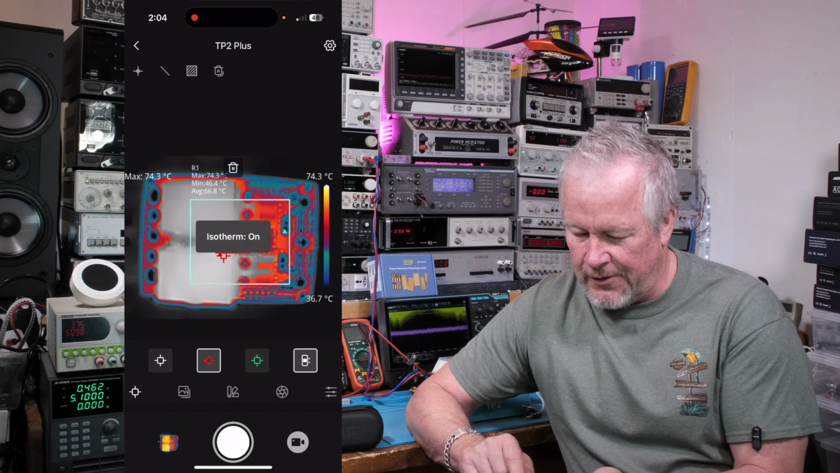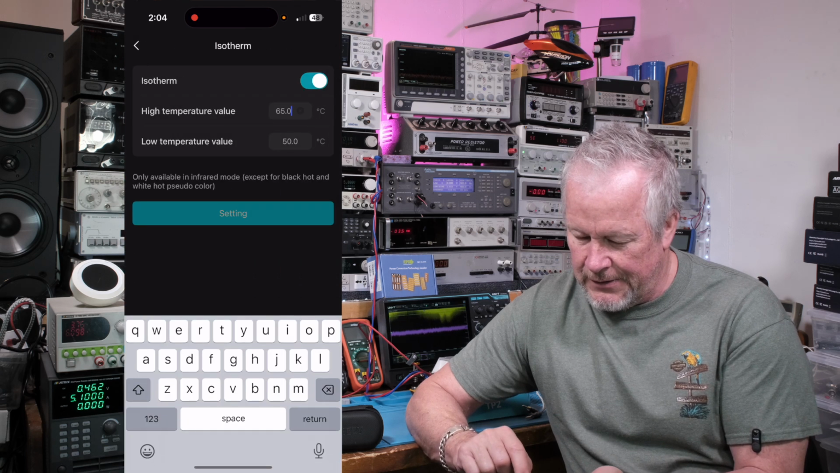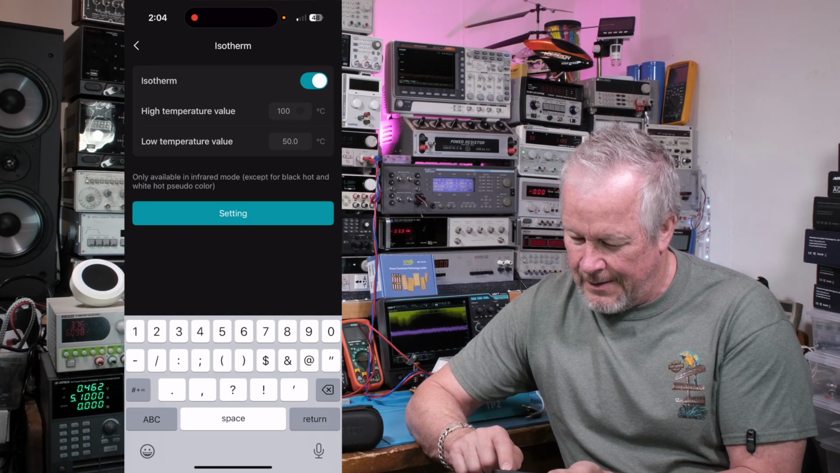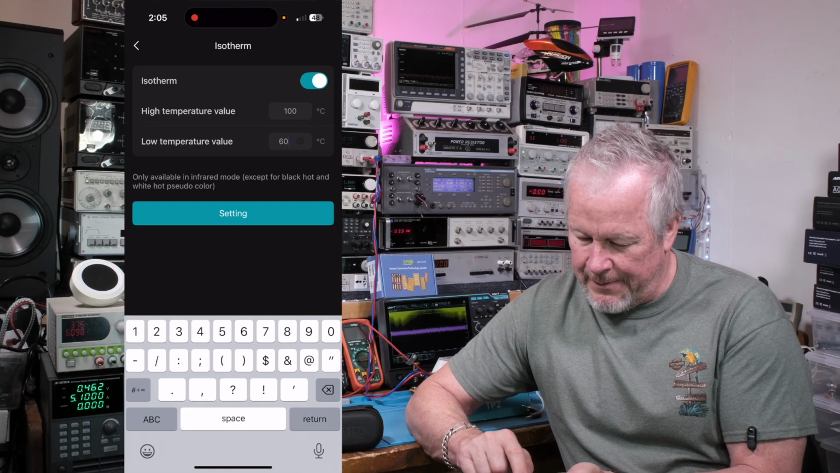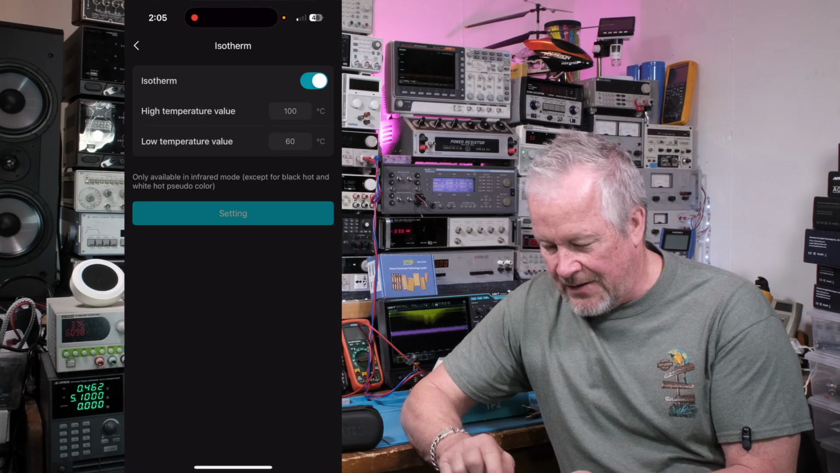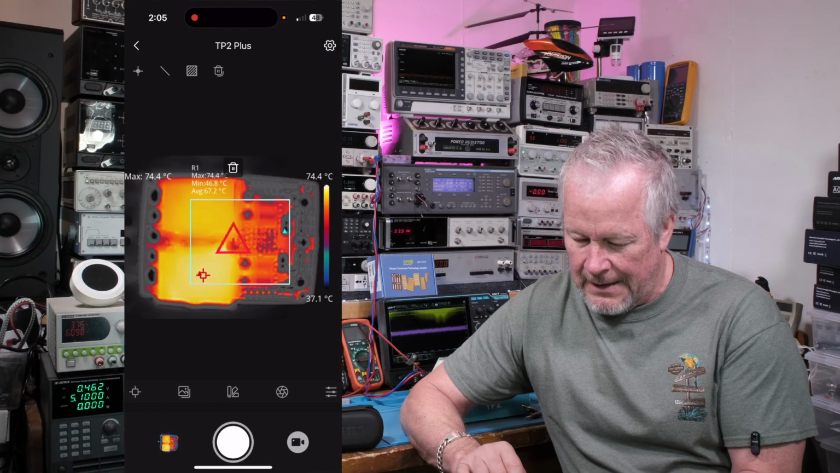Okay, let's go to isotherm. Now I want to go back up here. Oh, it didn't accept my change. So high temperature 100C. Low, I'm going to say 60. Okay, maybe I have to click on okay, settings on. I didn't click settings, I just touched the screen. So now let's go back and see if it changed that.